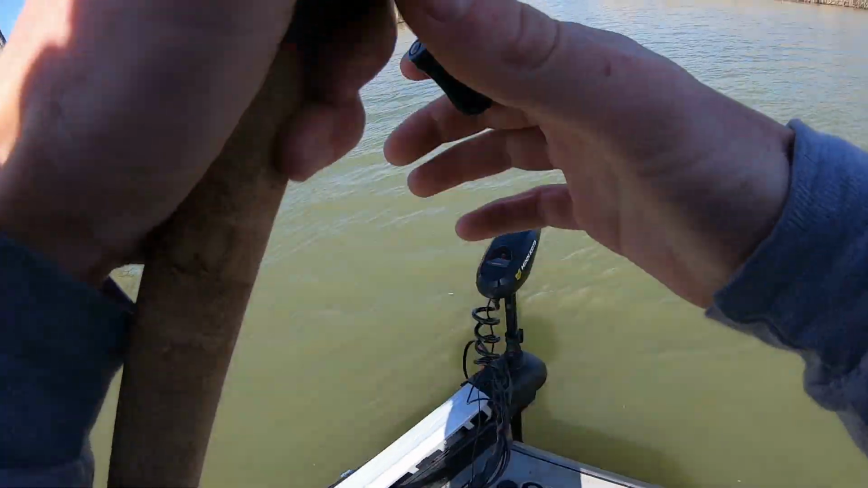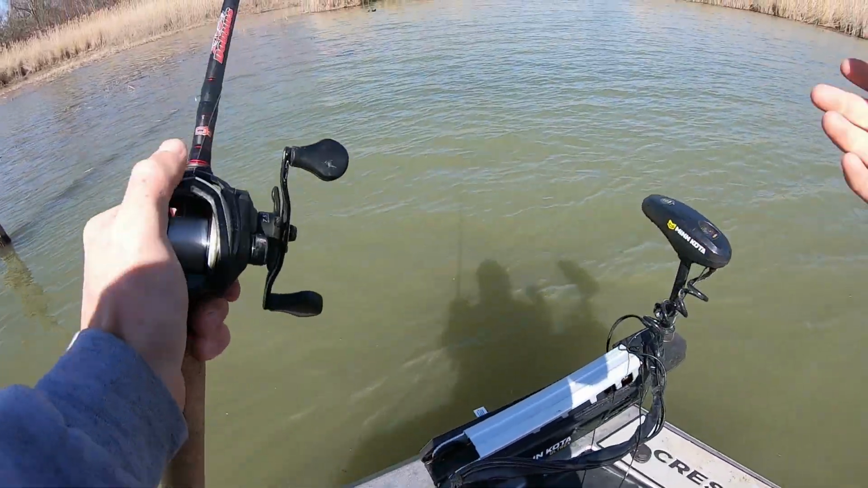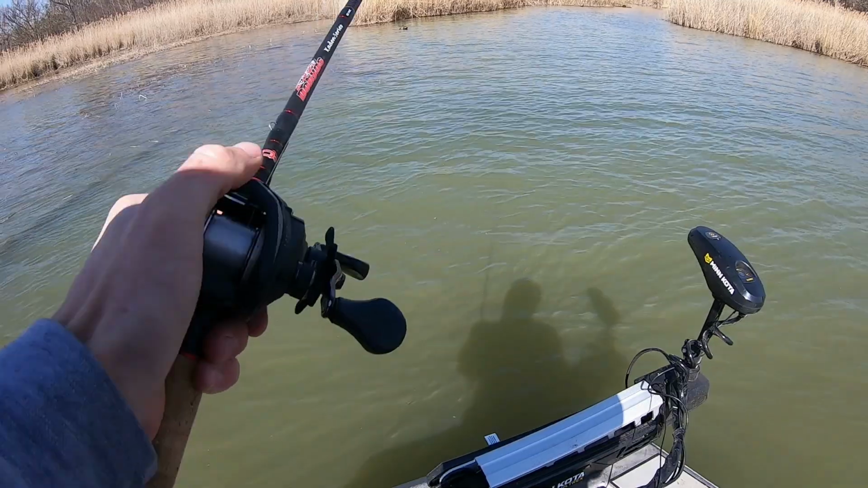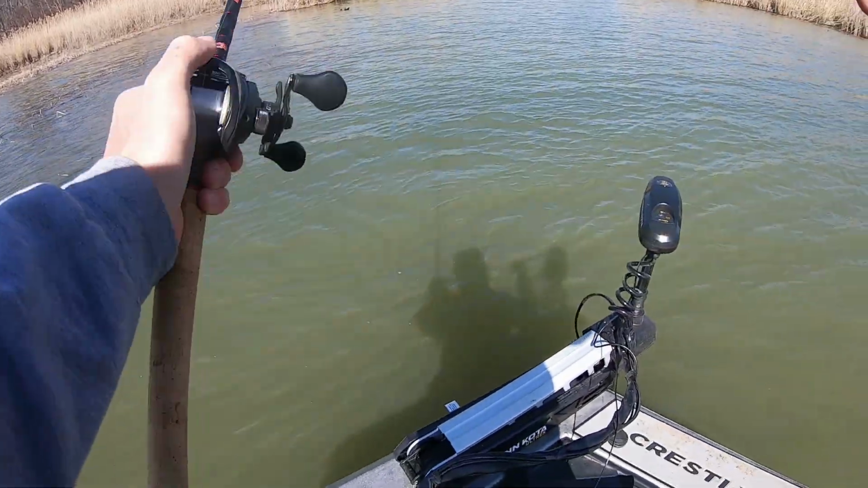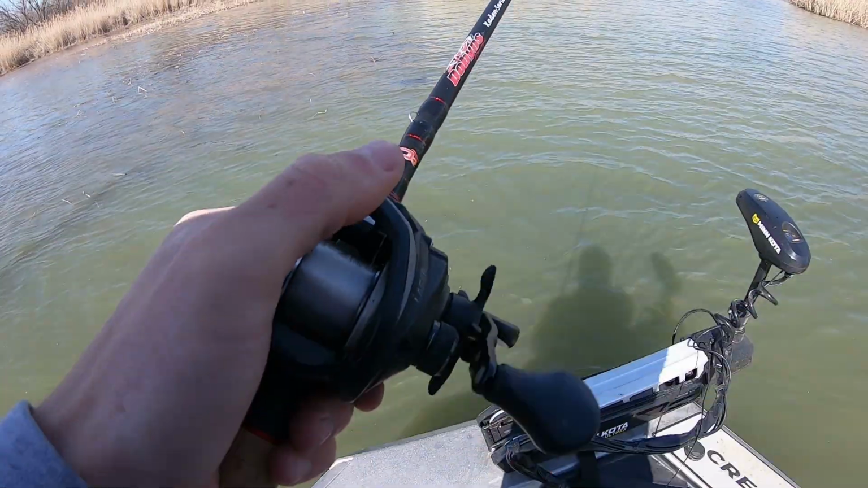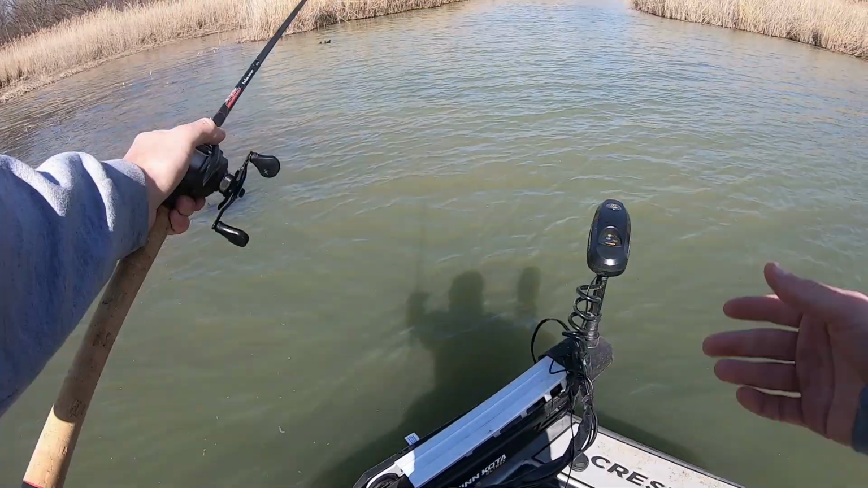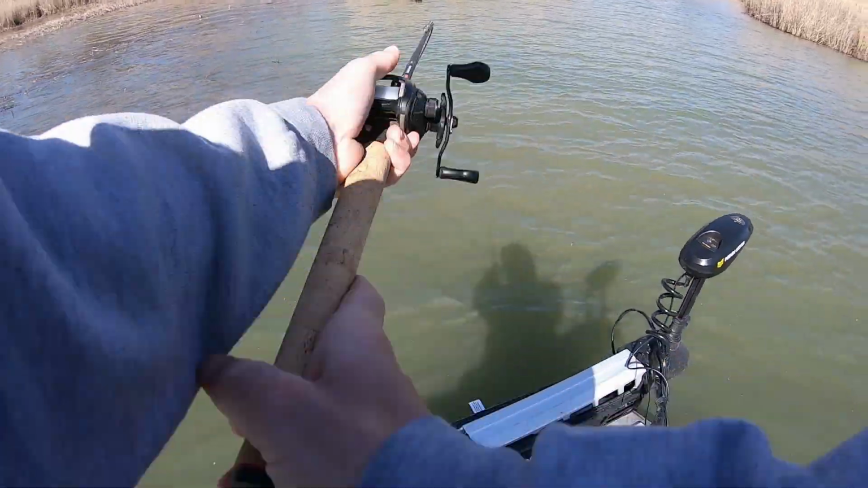Oh, scared me. Brought my spinnerbait up to that stump and it stopped. Thought I had me a big one. Probably not, considering it's a foot of water right there. Get your blood pumping a little bit at least.